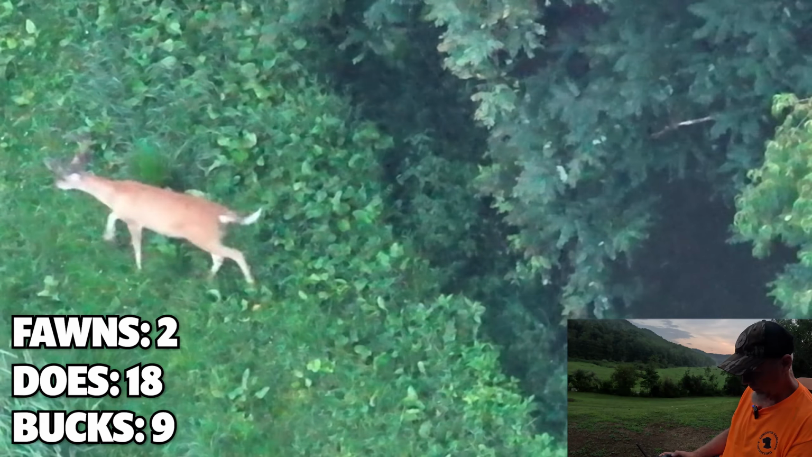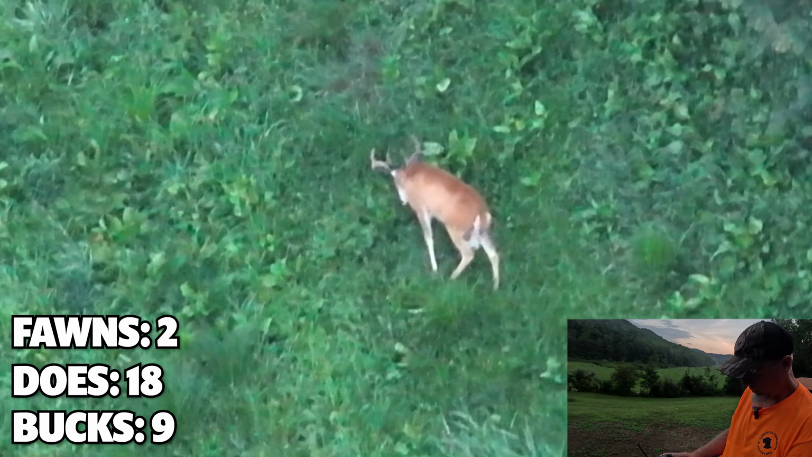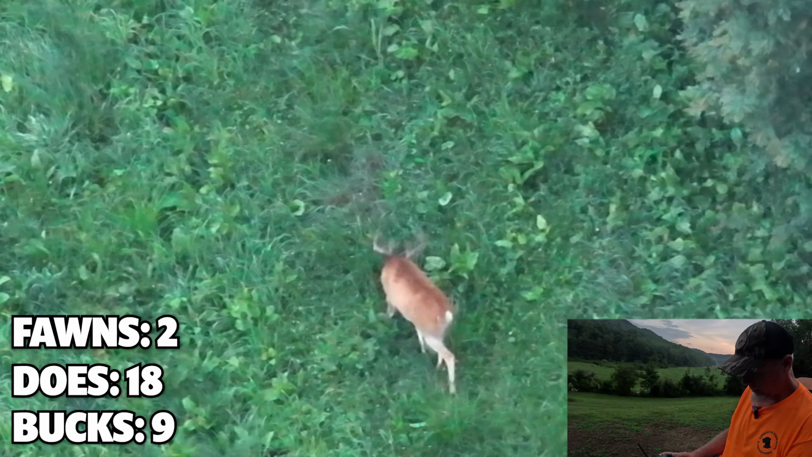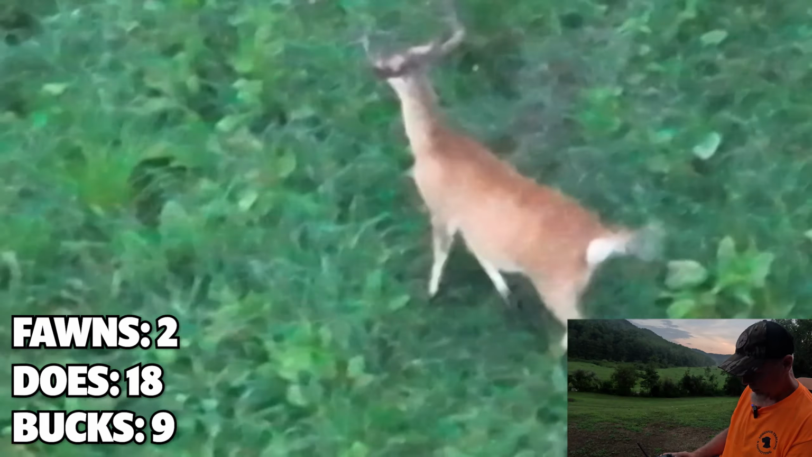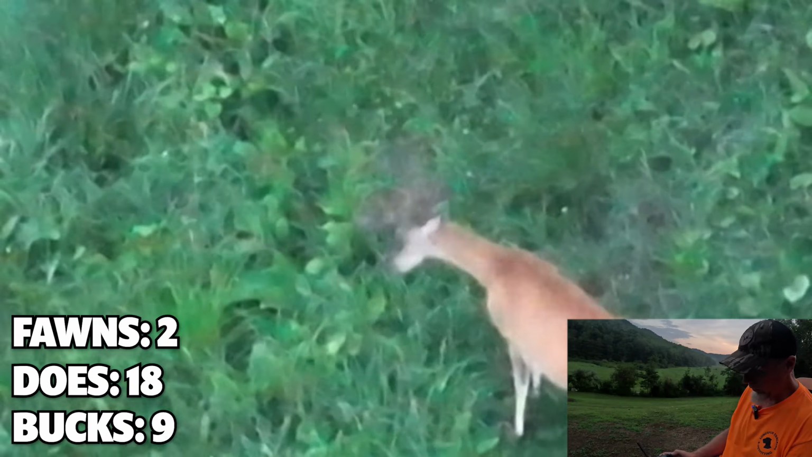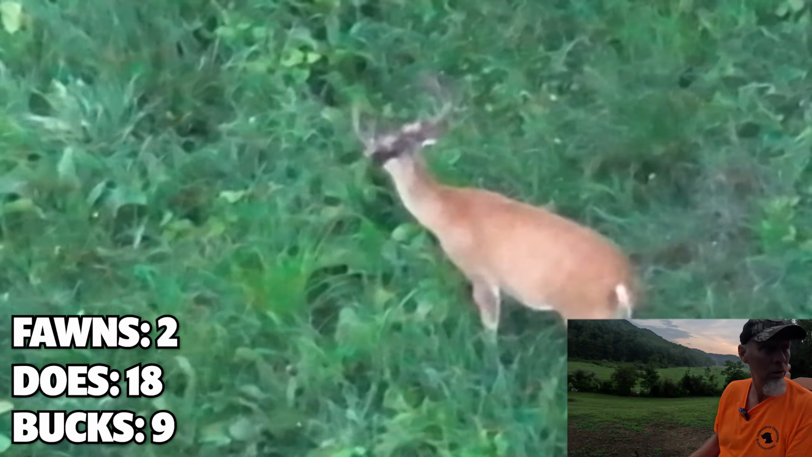That's a pretty nice one. He's an 8-point, maybe a 9. He's moving around so much I can't get zoomed in on him. That's a good one though. That's a solid, solid shooter buck right there. Especially for this area and all the open land that's around here where anybody can hunt. That's a good one.